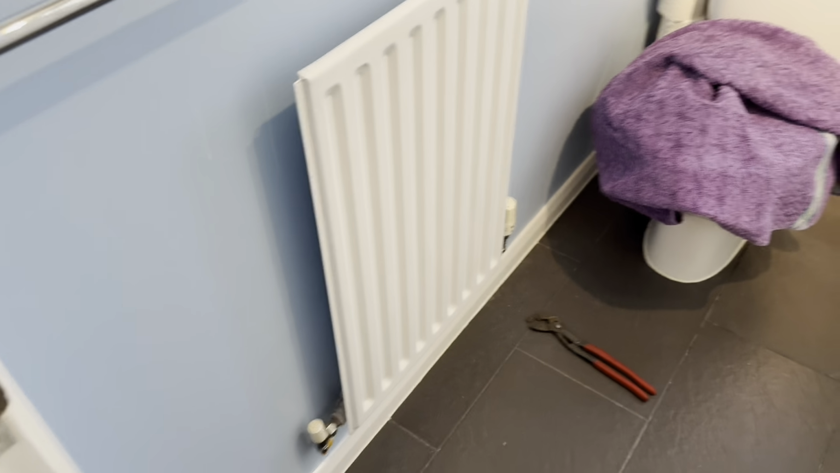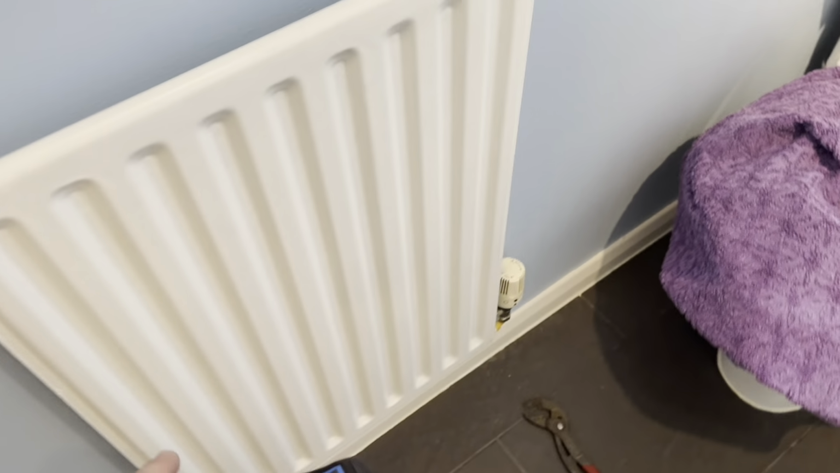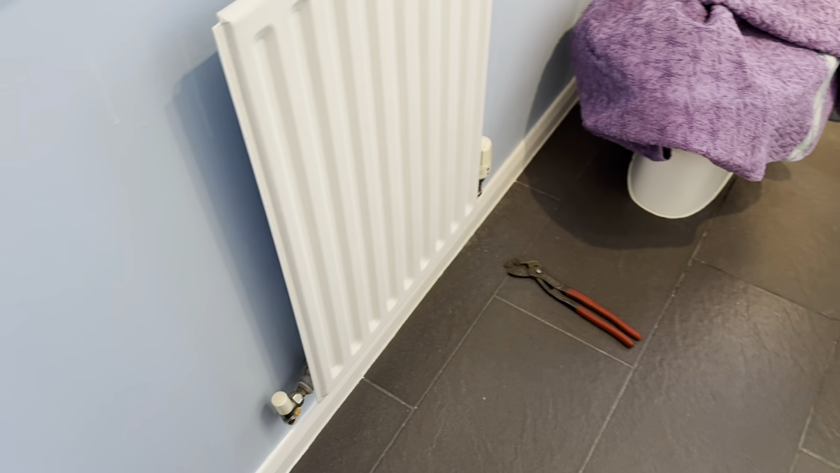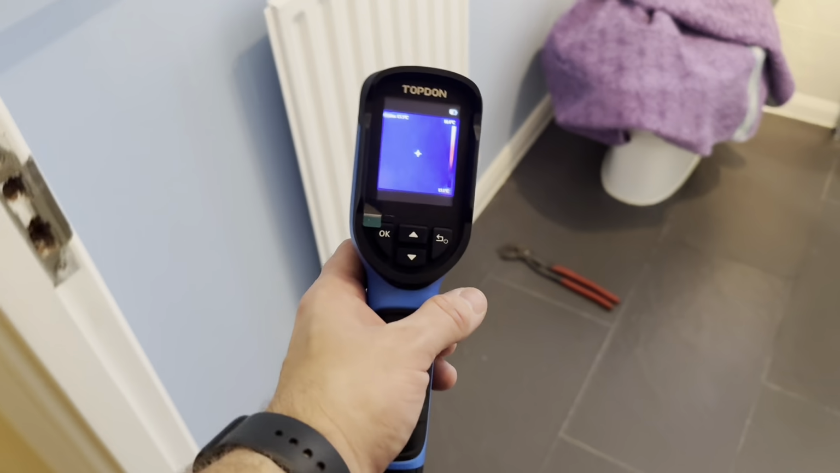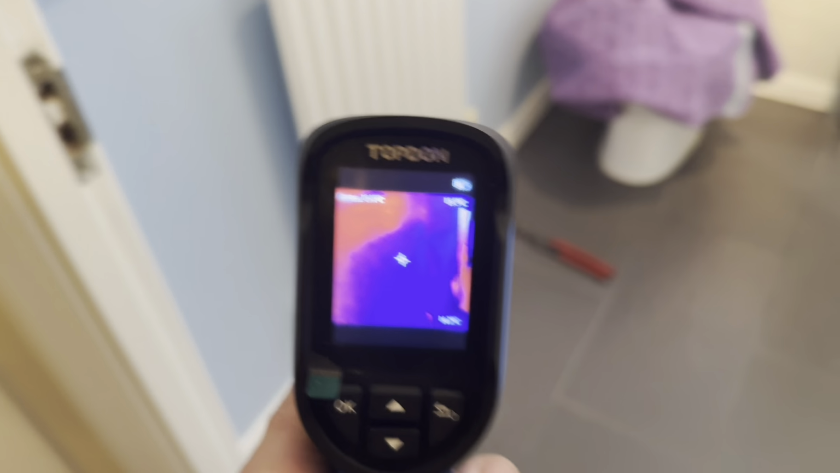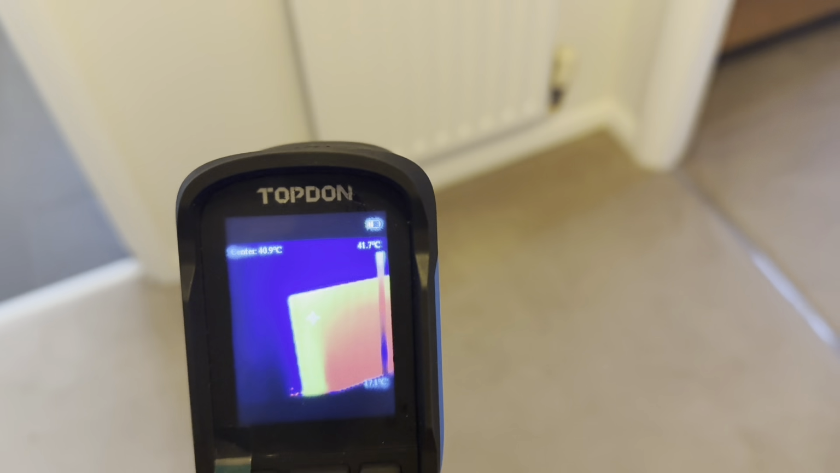Hello YouTube, and today I'm going to show you how to fix one radiator that is not getting warm at all across the whole radiator, including the pipework underneath. If we check with the thermal imaging camera, you can see that it is stone cold and blue all over, and the heating is currently on, as you can see by this radiator.